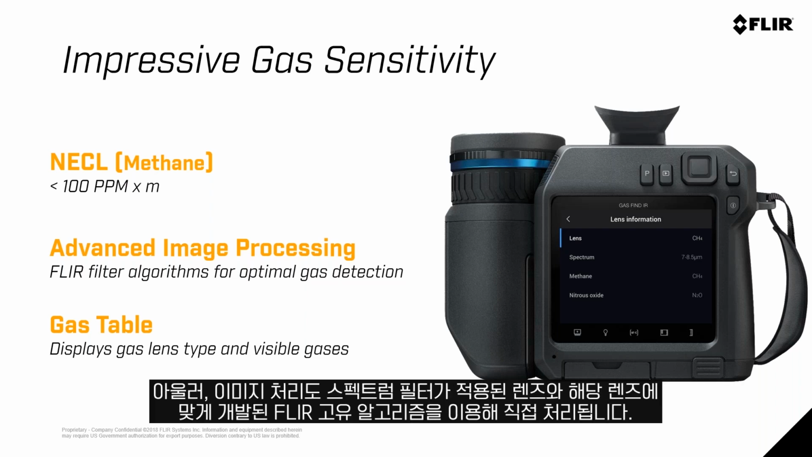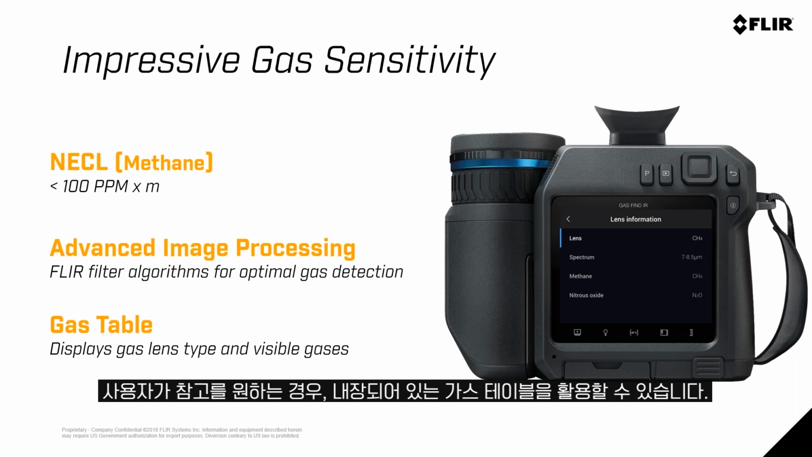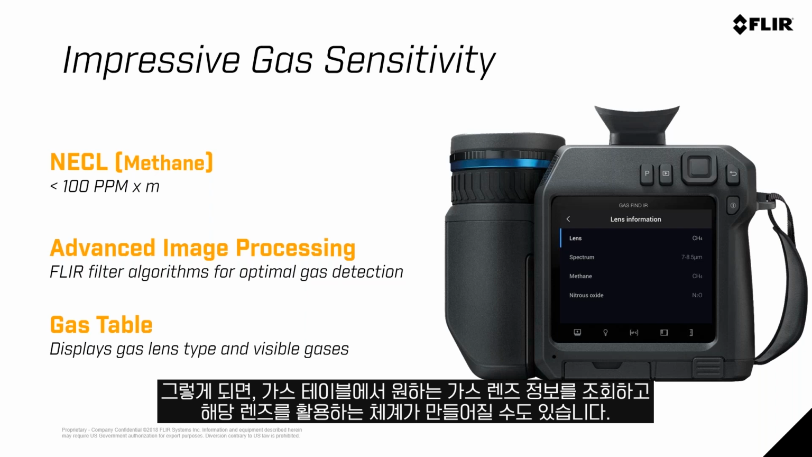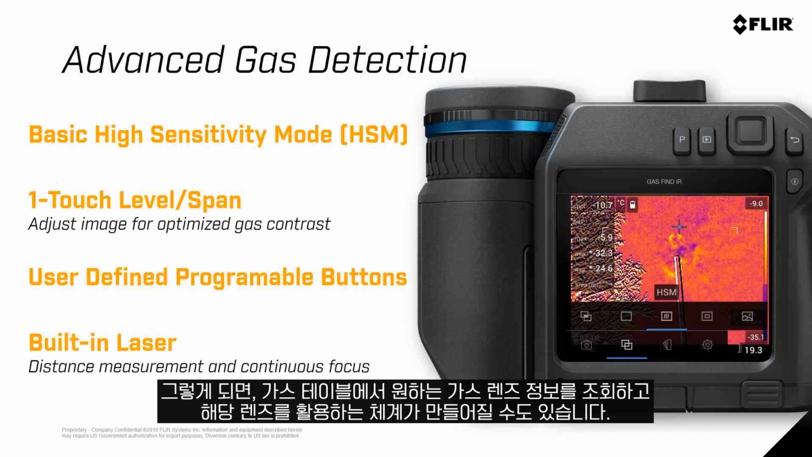As I've talked a little bit about, the processing of the image is done through spectrally filtered lenses, as well as the unique Flir filter algorithms that we have in the camera to talk to and to associate with those optics. We have a gas table built in if you ever want to know, again, as we expand this camera, potentially have new lenses and additional lenses to support various gases in the market. You can simply turn on the camera and go to the gas lens information and see a table of what gases can be detected and what lens is on the camera.